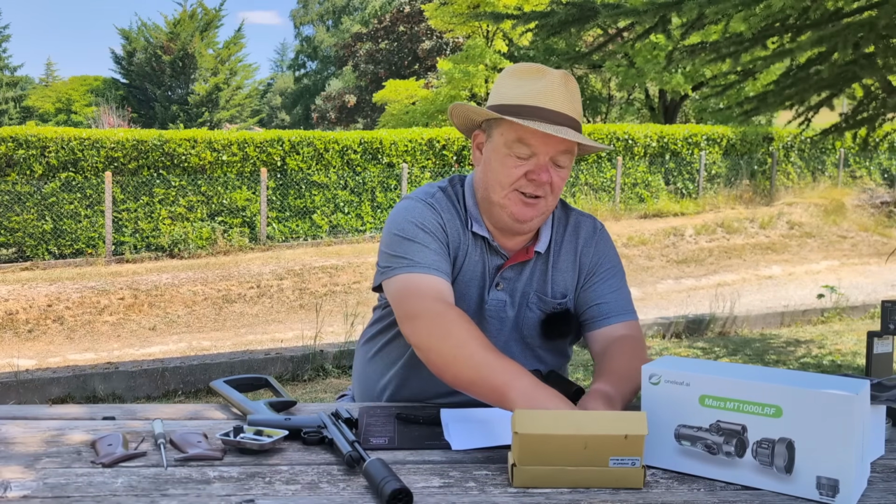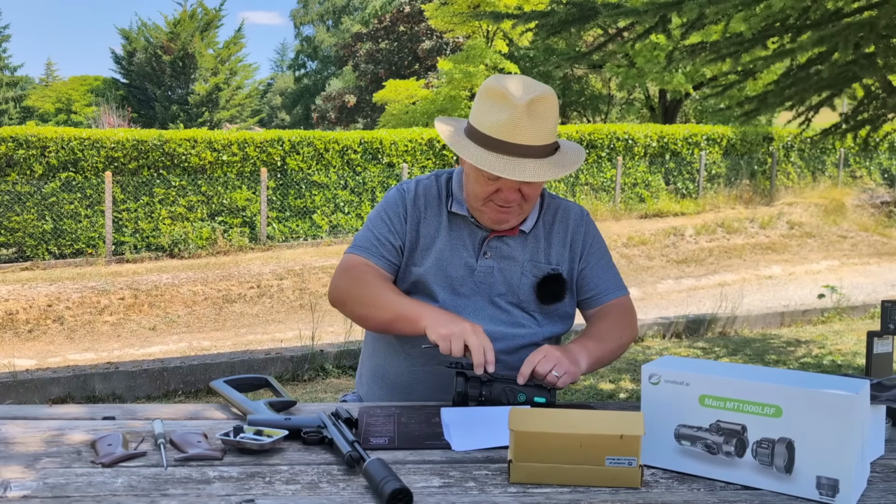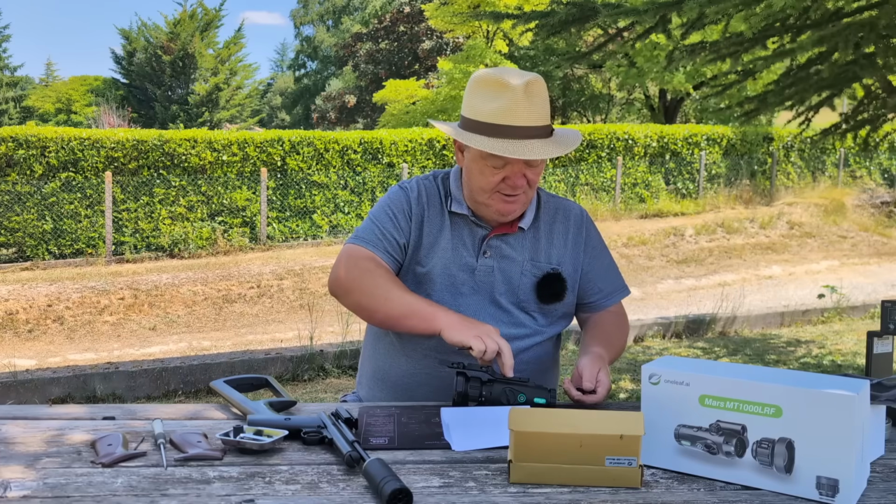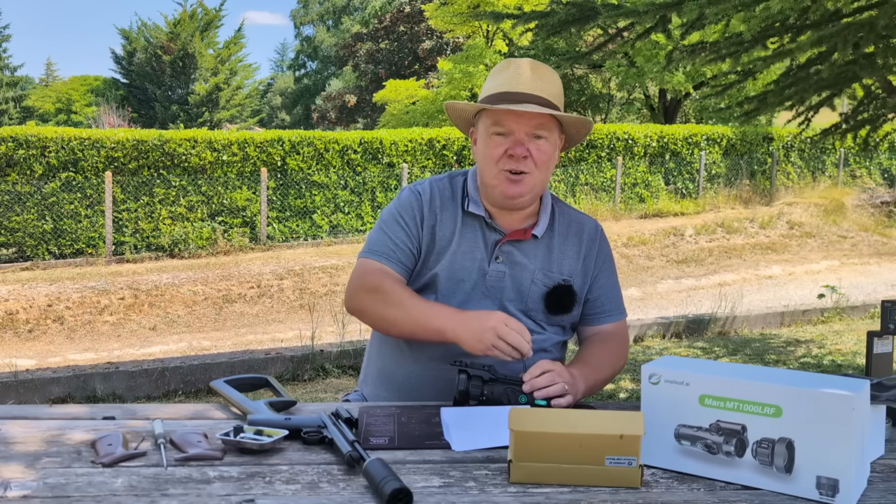Which means you can use it for, and I do use it for, spotting. I go down the lakes looking for animals and stuff like that. Just for looking, not for any other reason, just for looking. And with this one in particular, a koi carp at 50 metres with this, you can see it's a koi. You can see his little whiskers.